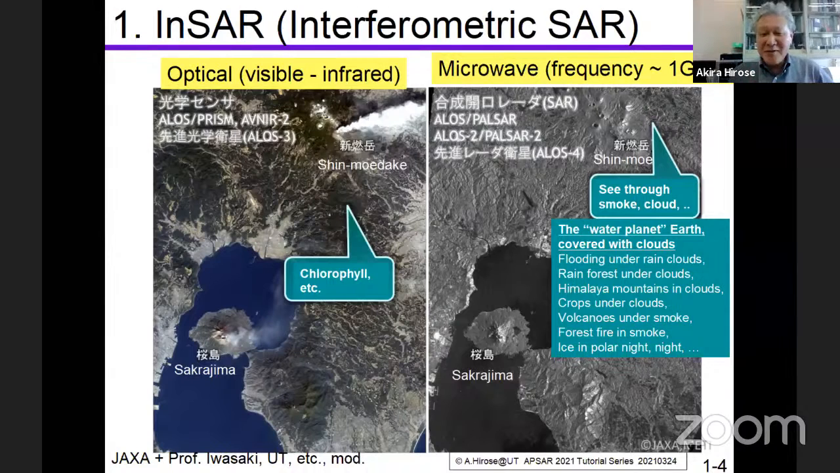As we saw in Professor Aris's presentation, the Earth is a water planet with many clouds. So it is very important to see beneath the clouds, or at night. By using the microwave, we can see the land surface.